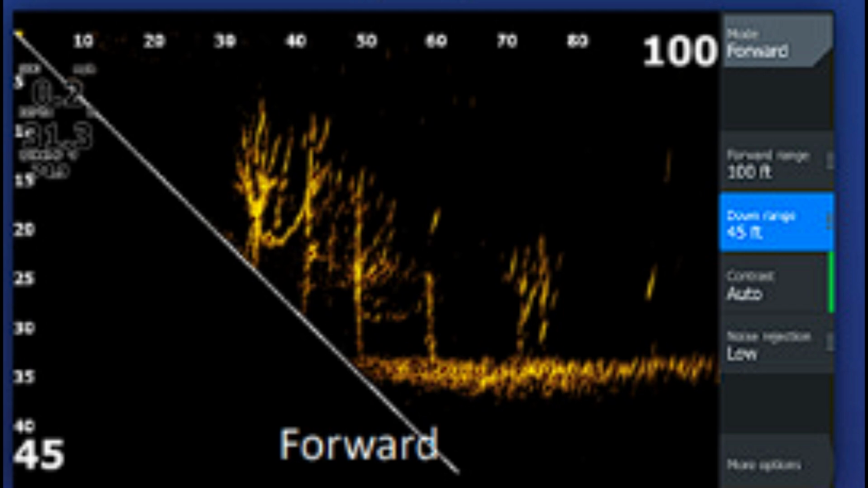Again, you're only getting one or two forward facing beams of the six that the Active Target 2 has. So of course you're going to miss some of the picture, but in a single setting where you're singling out a single brush pile, maybe two brush piles, this is going to work really well. I'm really excited to get it out on the boat and try it because I think it's going to work really well dissecting one or two brush piles.